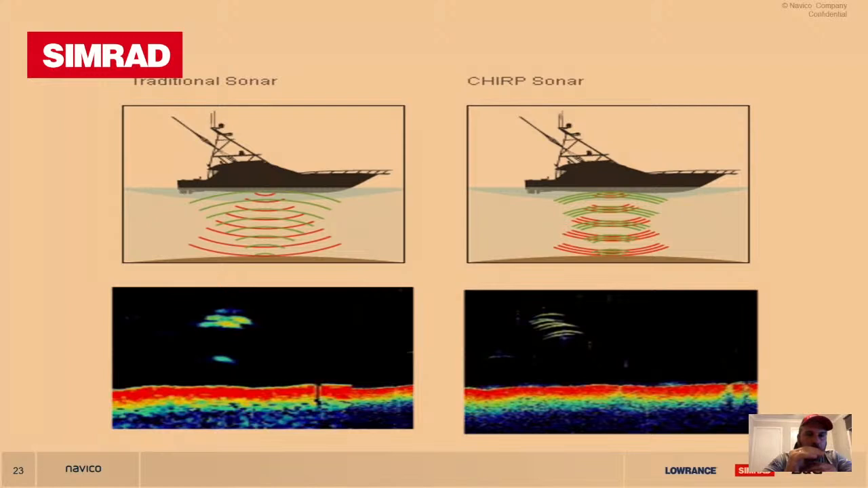You'll be able to pretty much count fish when it's set up properly and you're traveling in some pretty good conditions. You'll be able to pick up individual fish where before you may have just had blobs. Simple as that. I hope that answered the gentleman's question before.